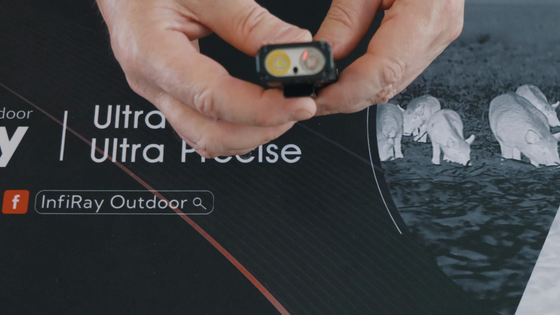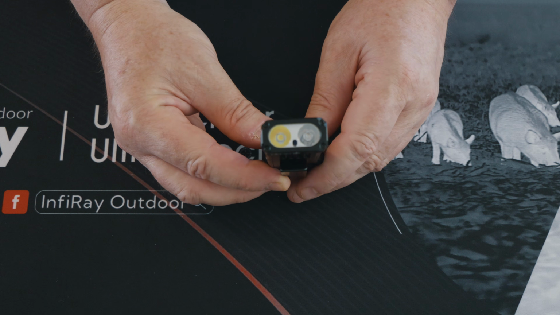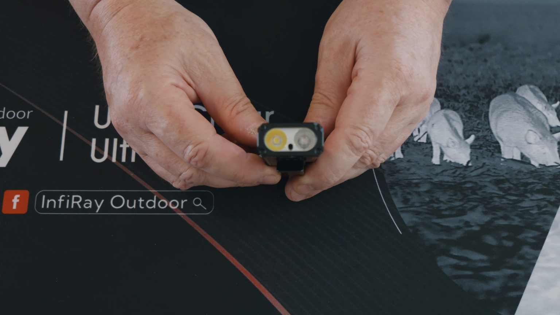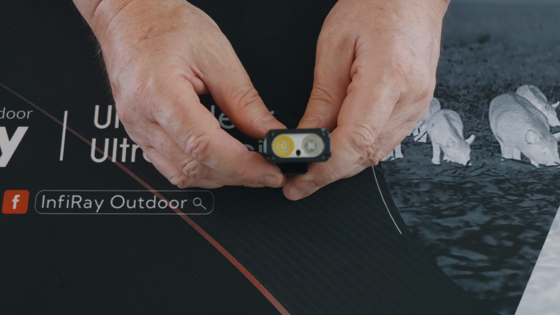The laser is really good. It goes a hell of a long way actually. Yeah, really pleased with that. And it's great, as I've said in my videos in the past with other torches, and this one's no exception.